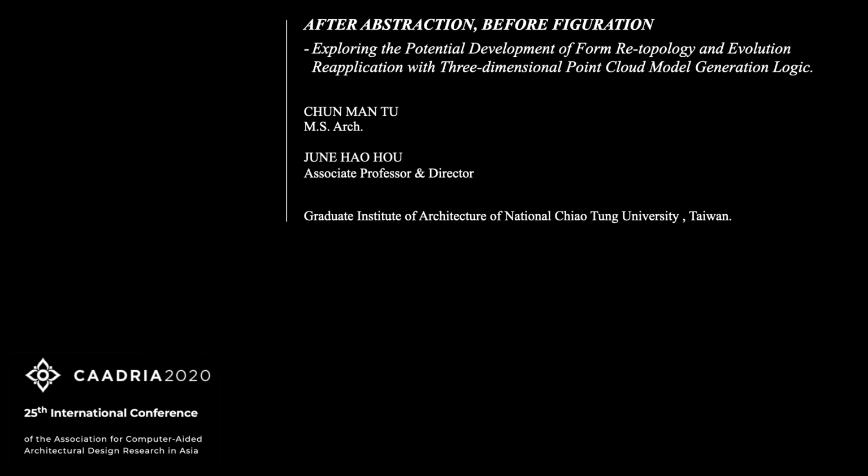And the topic I would like to present today is After Abstraction Before Figuration, exploring the potential development of form retopology and evolution replication with three-dimensional point cloud model generation logic.